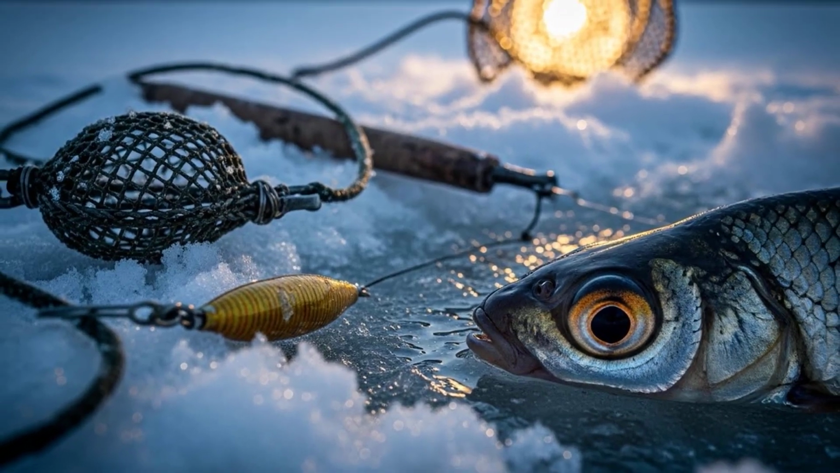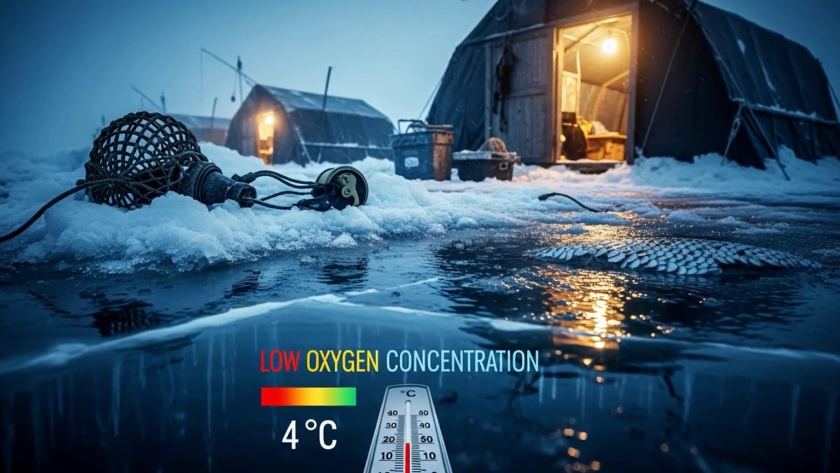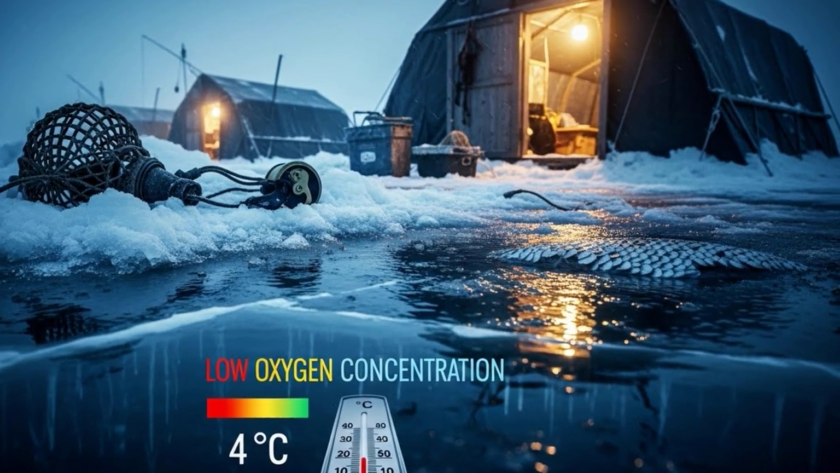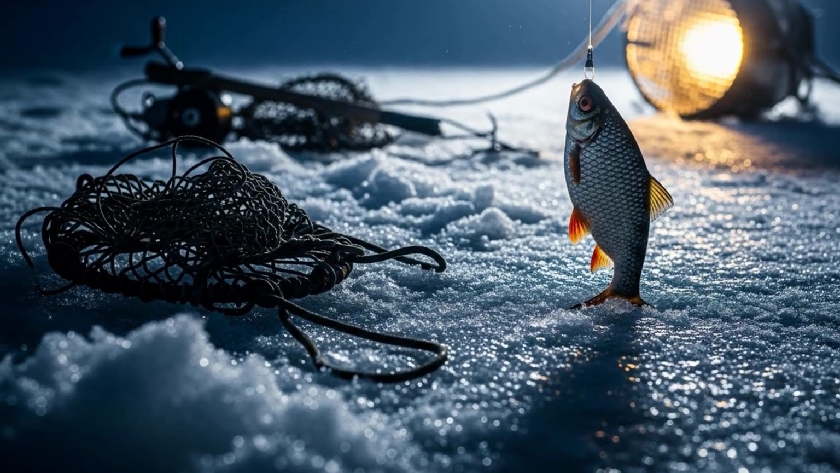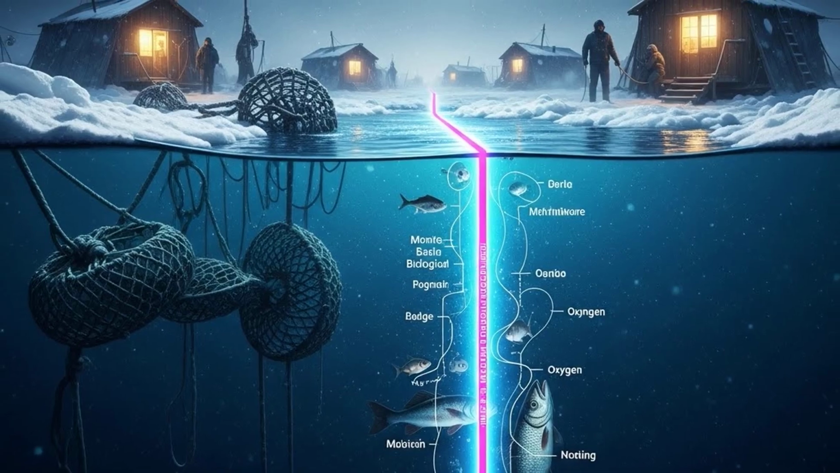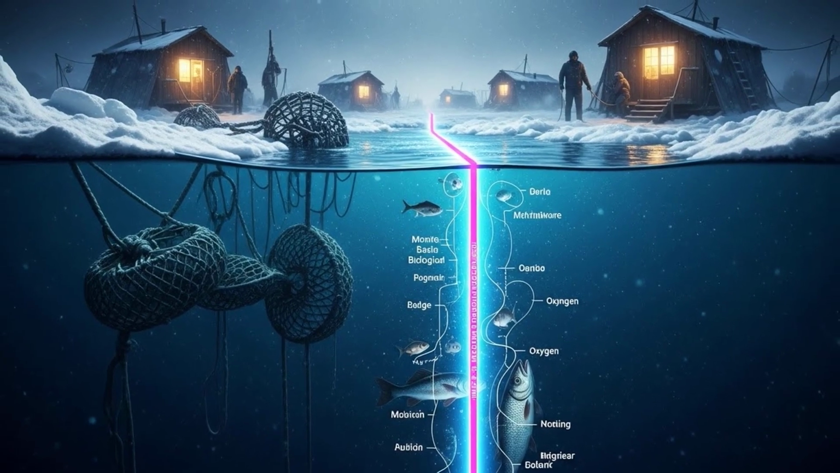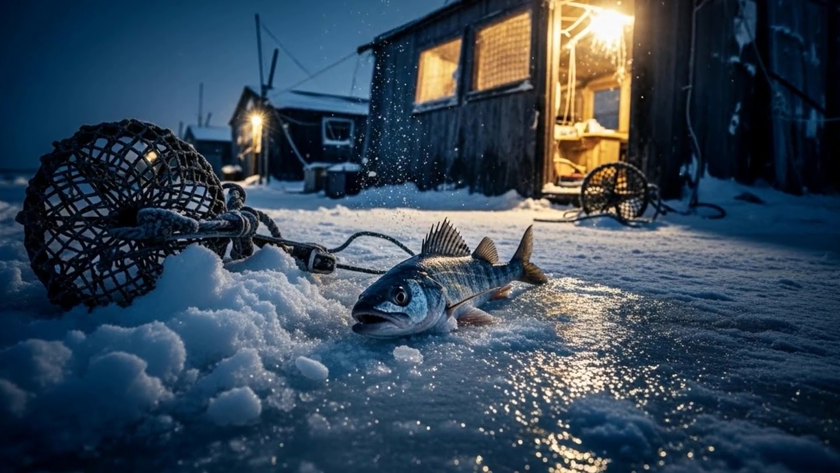Think about it from the fish's perspective. You have a choice between water that is a degree or two warmer, but where you can't breathe, or water that is slightly colder, but has plenty of oxygen. It's not a choice at all. You choose survival. You choose the oxygen. This is the first major key to understanding why they suspend in mid-water. They are forced up from the bottom by their most basic biological need.